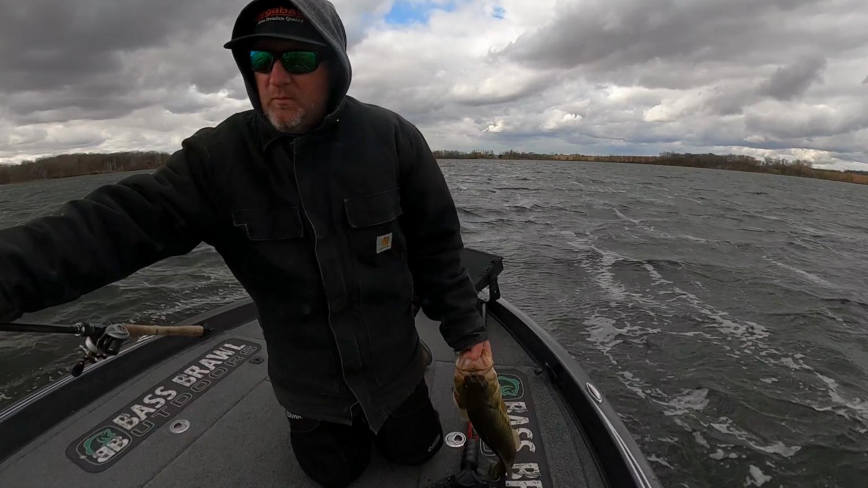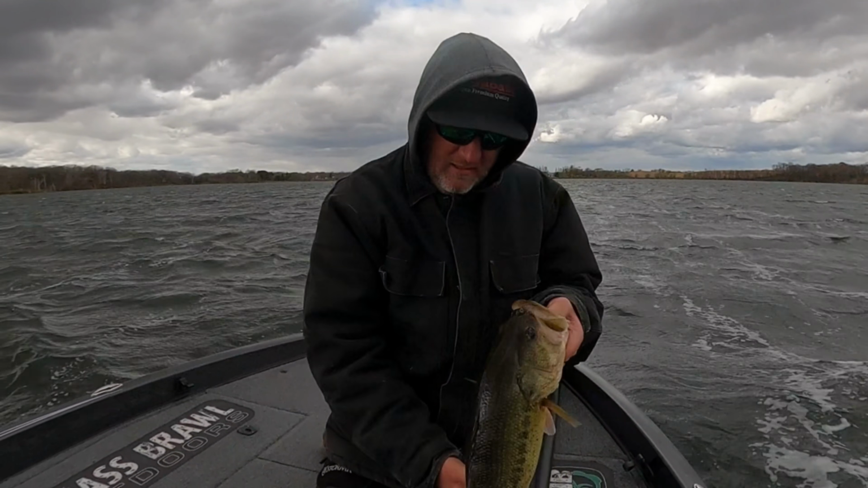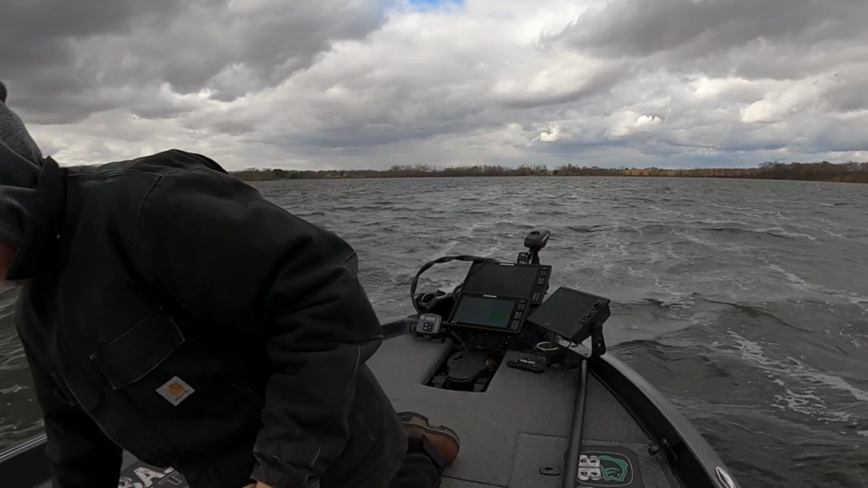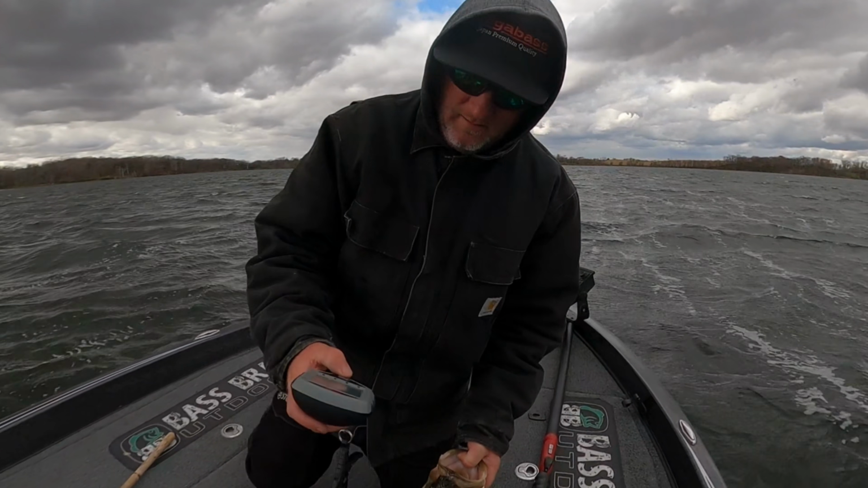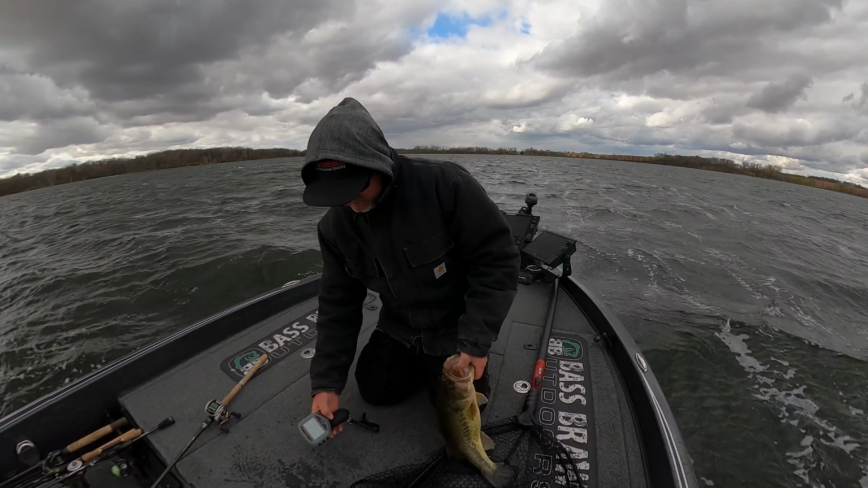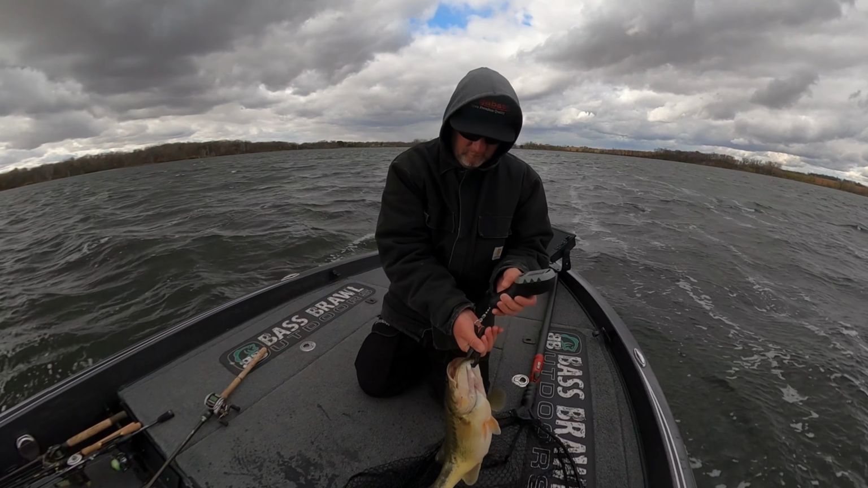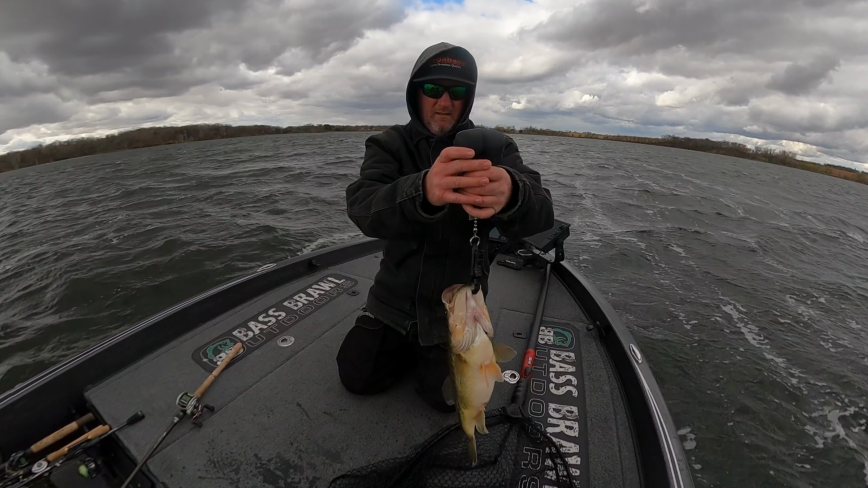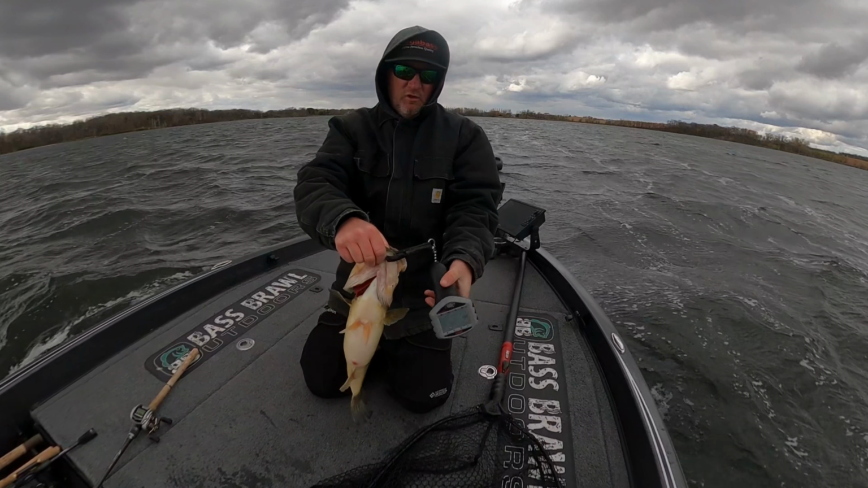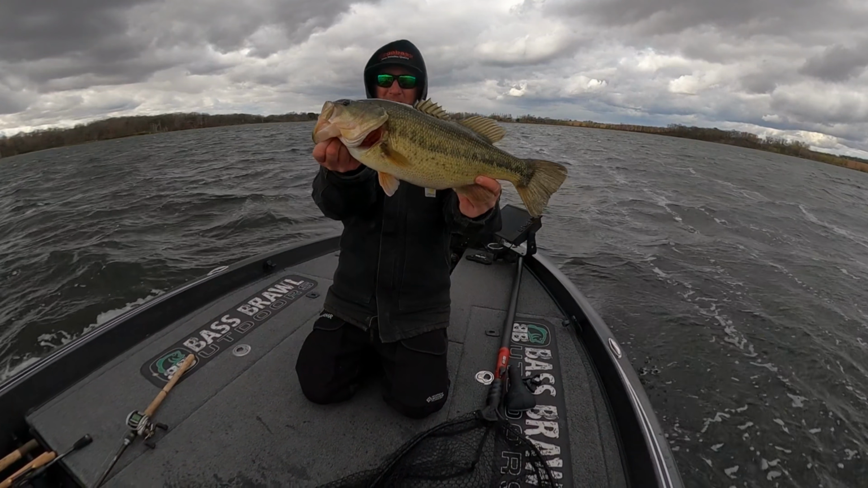The 360 showed me the rocks and a little strip with a piece of wood laying there. I could line that cast up. That fish saw the jig and he took it. That's a good fish right there. 5.25. Oh yeah. That's an awesome fish.